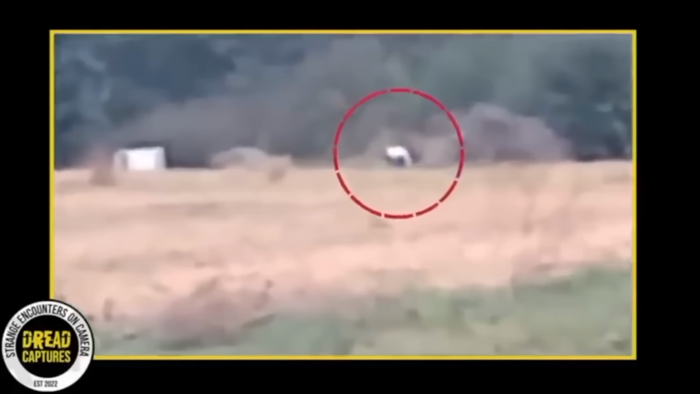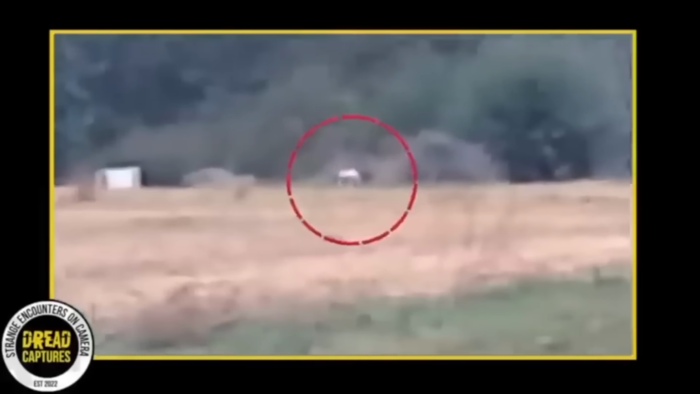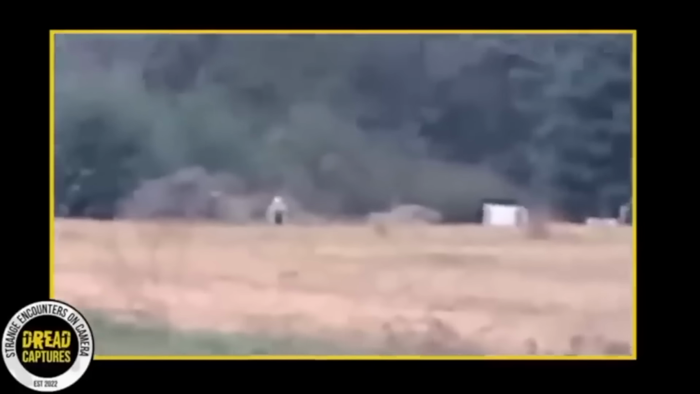And to make things even more spooky, their dog started barking at it too. The boys were later interviewed by a cryptid hunter, and they were pretty freaked out. No one seems to know what this could have been. Do you guys have any insight?